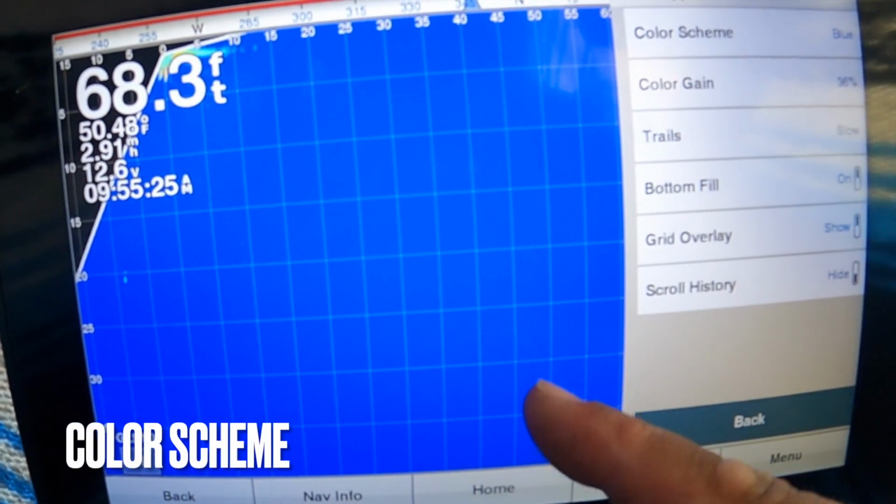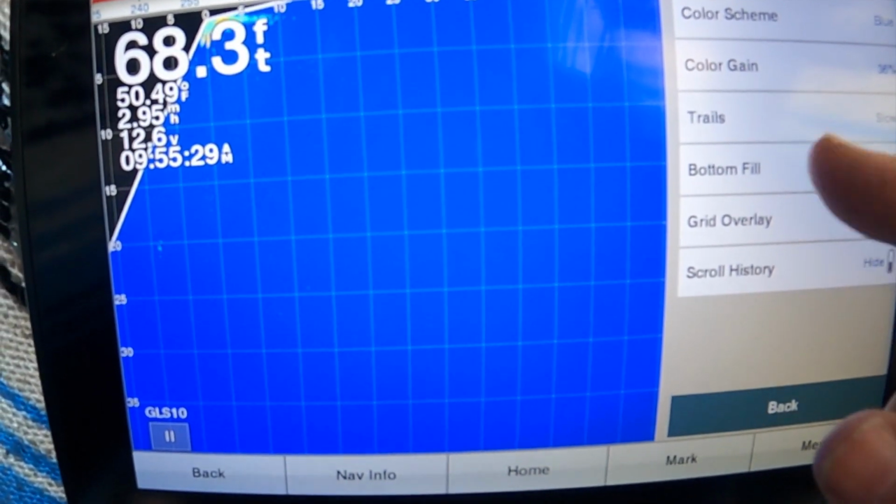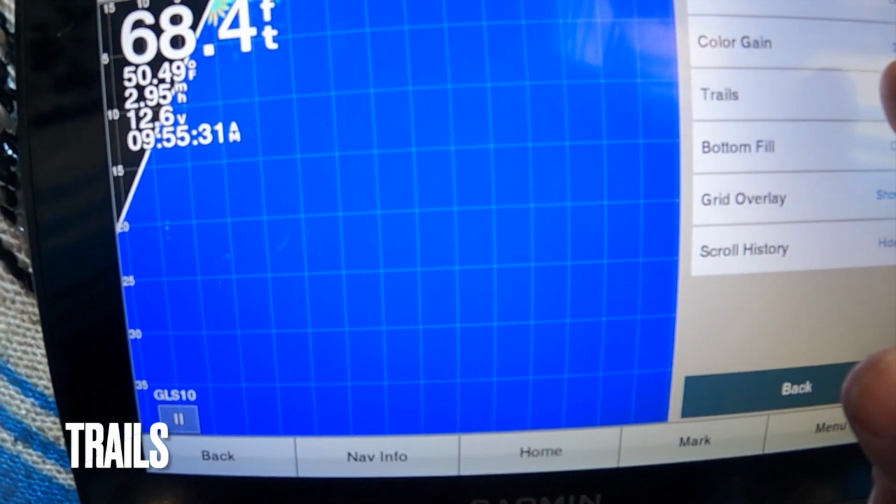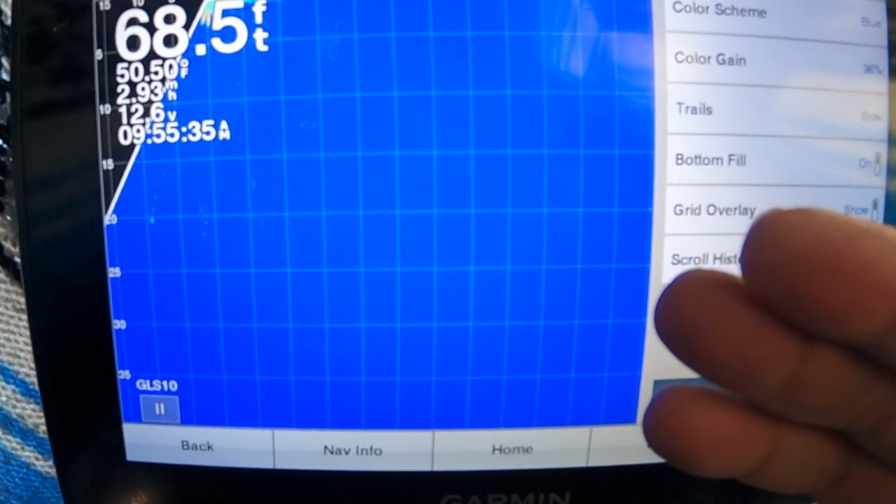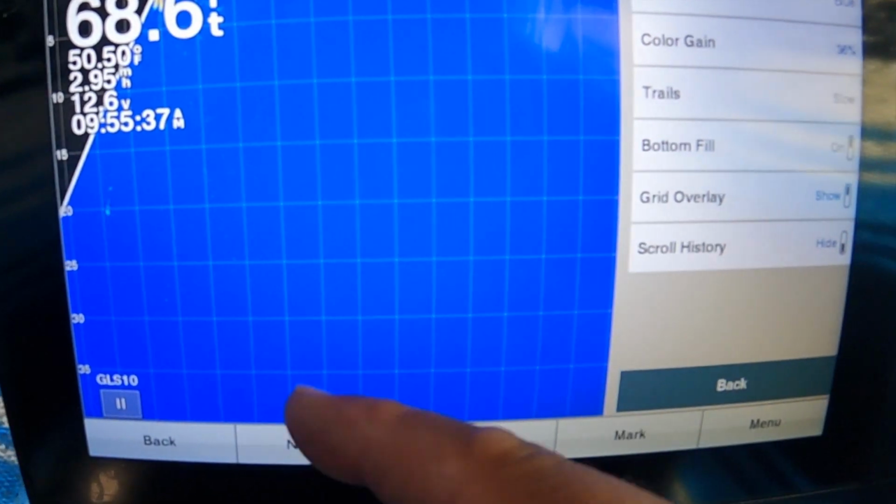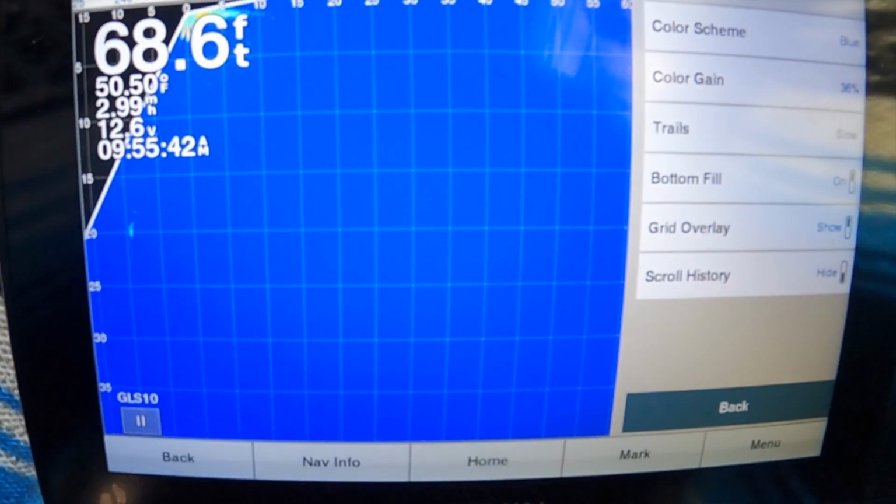And appearance. Color scheme, I really like this blue. It's really easy to see the marks going through the water in the blue. Here we have trails on slow. Trails are great. This allows us to see like a contrail behind the fish as it's coming across the screen. You can even see it a little bit here on the ball. There's a little bit of red.